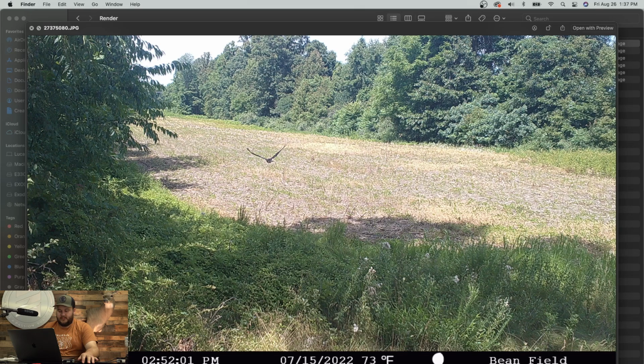What's even weirder is the render that we had on the field had a completely different set of bucks. So I just thought this picture was cool, catching the big old hawk going out.